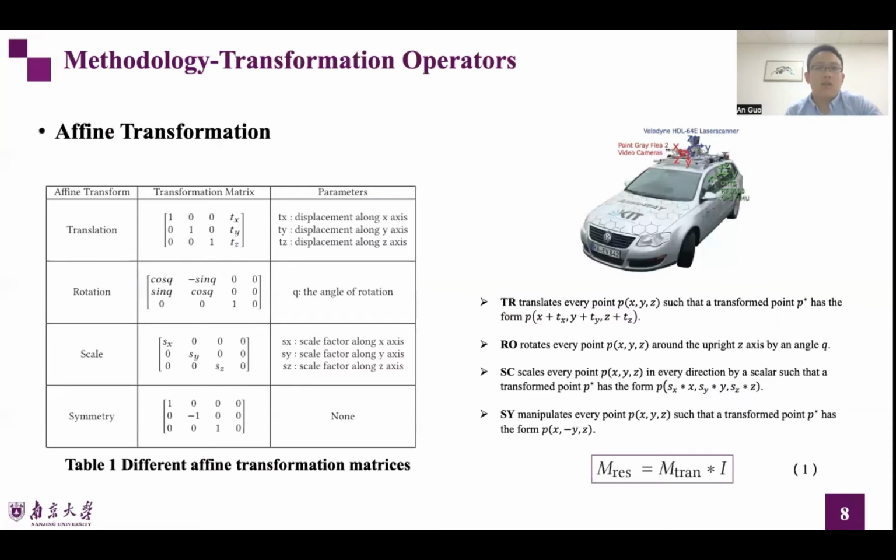In this paper, we designed 4 different types of affine transformation operators, including translation, rotation, scale, and symmetry. We list the transformation matrices for the 4 types in Table 1. Like 2D images, one can apply an affine transformation to a 3D point cloud matrix I by simply computing the dot product of I and the corresponding transformation matrix M subscript tran. Therefore, the transformed point cloud matrix can be represented as equation 1.